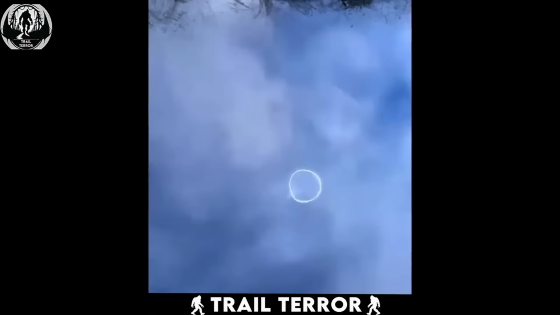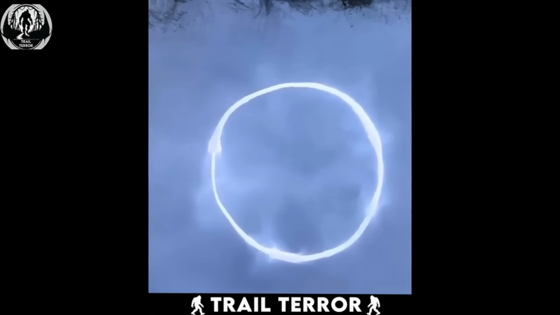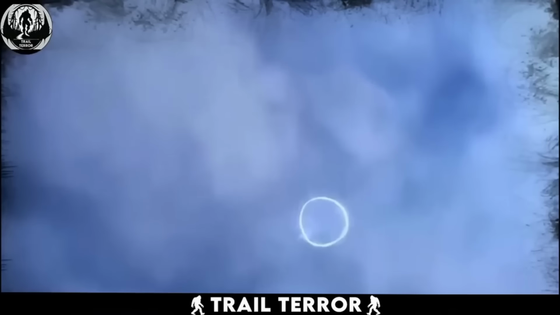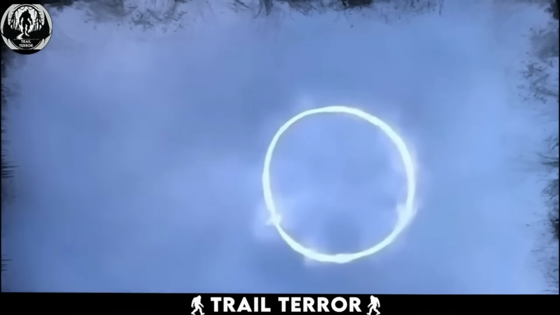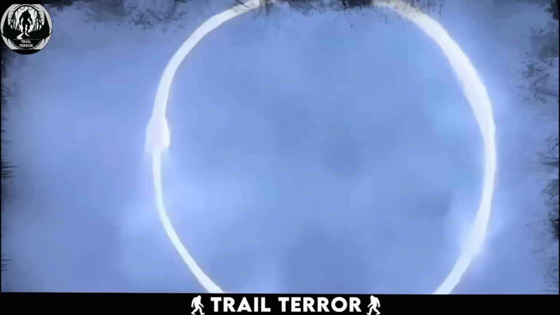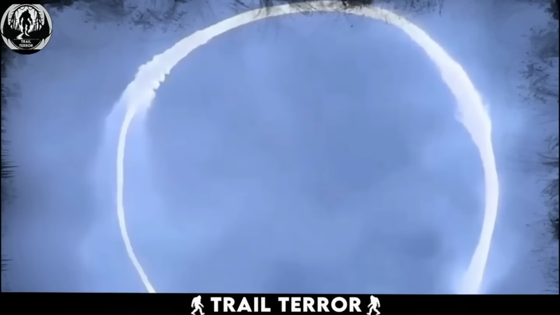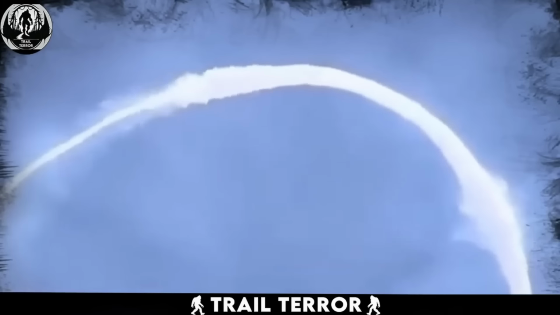Forget Hollywood portals and wormholes. This video features a real-life phenomenon that has the internet buzzing. The clip, captured on an ordinary evening, showcases a sight that's anything but ordinary. In it, we witness a glowing ring suspended in the sky. The ring emits a bright, luminous glow and is perfectly circular, accompanied by strange smoke emanating from its periphery.